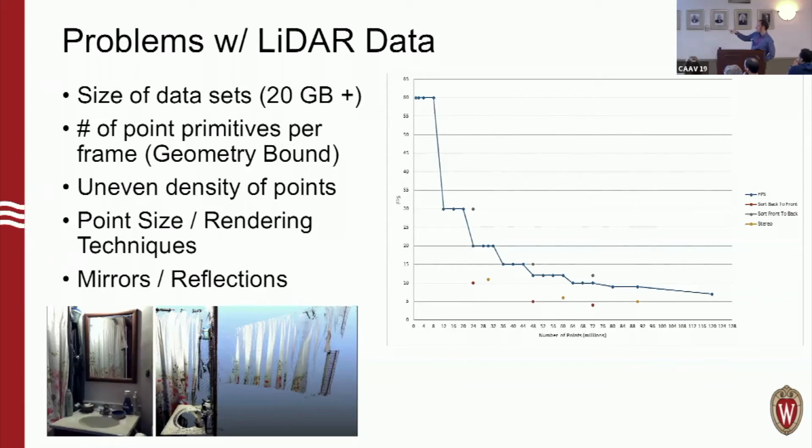It's a little confusing, but the left side image is a mirror that we scanned. The right side is just showing that those points are actually showing up in the mirror. It's a side view of that bathroom mirror.